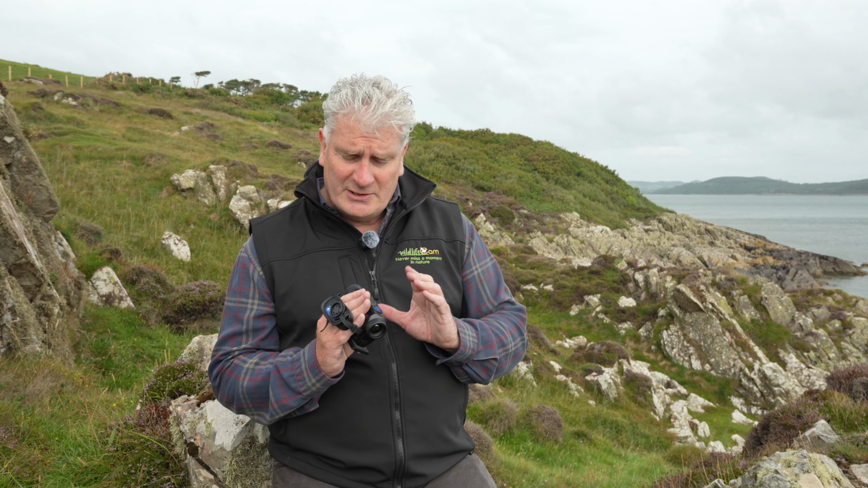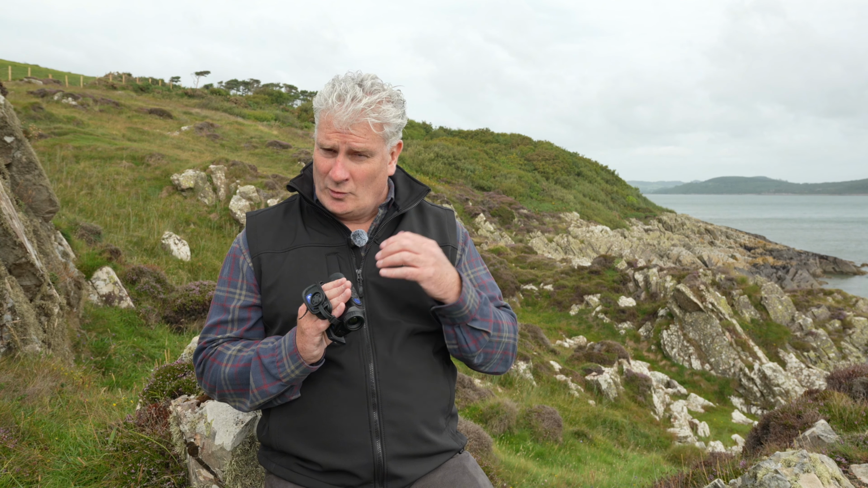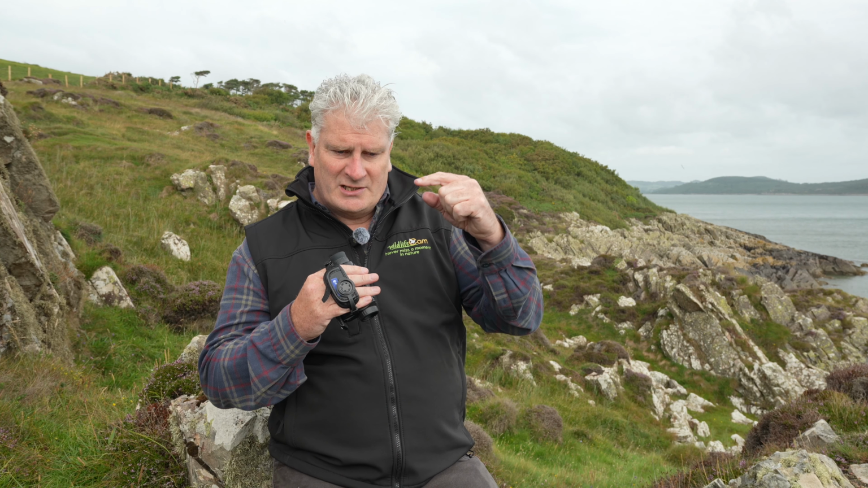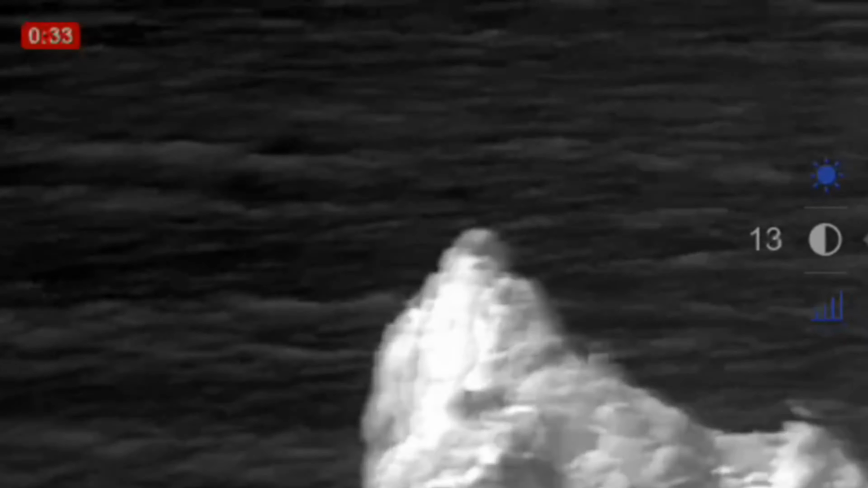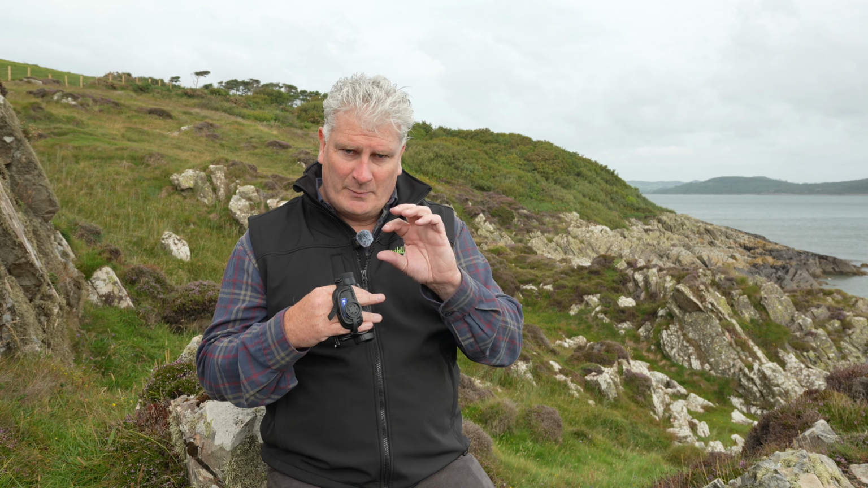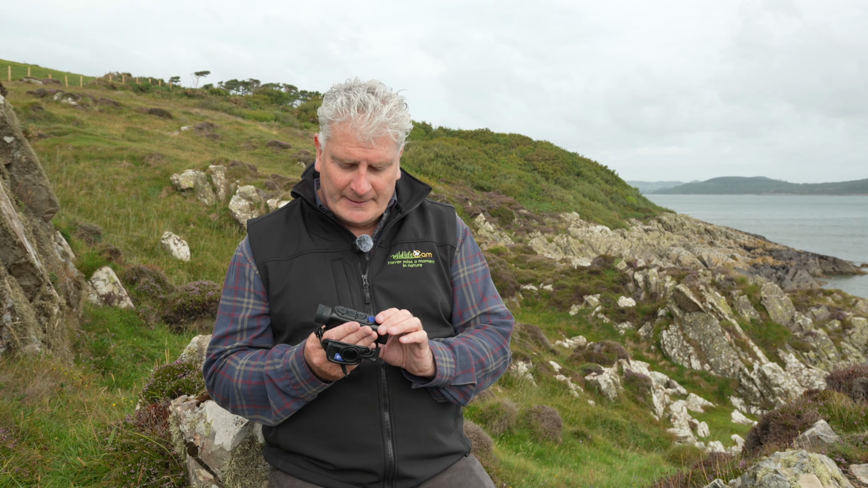You have a built-in stadiometric rangefinder. It's not like a normal rangefinder that uses a laser, but it basically uses a certain mathematical value of a particular size of animal. It has a selection of 3 different sizes of animals, and then you basically put a line top and bottom of your subject, and it works out an approximate range of what you're looking at.